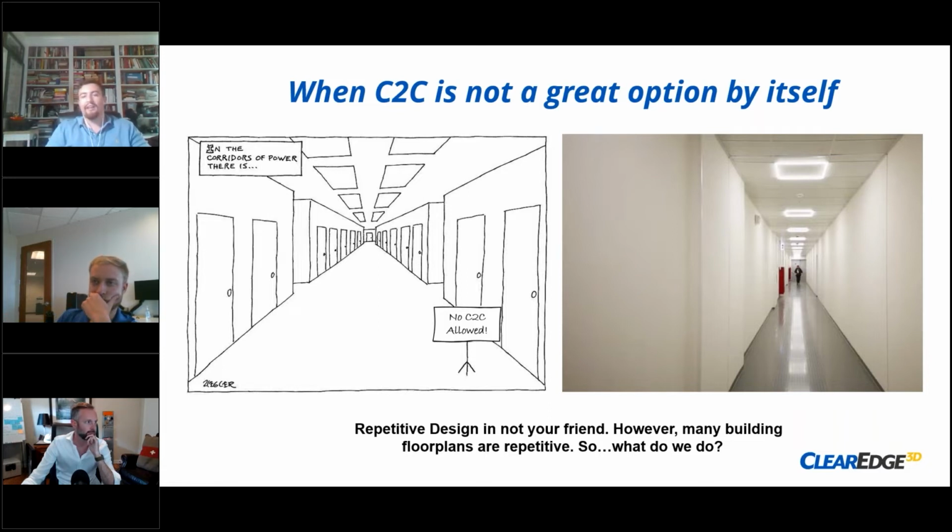What I mean by that is something like this: repetitive design. Long hallways, warehouses that are very open, large open fields, basically things that are very geometrically sparse can cause absolute havoc with cloud-to-cloud algorithms. Especially as there's a big push to use these algorithms, one of the things I really want to highlight to people is that there are going to be times when these algorithms will fail.